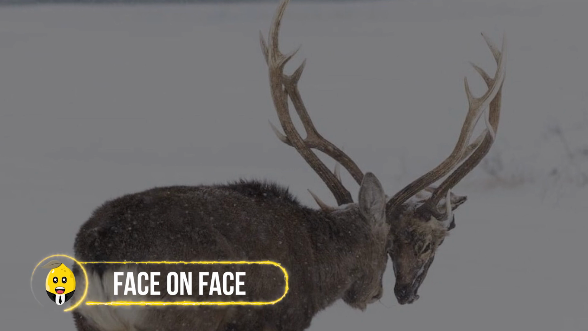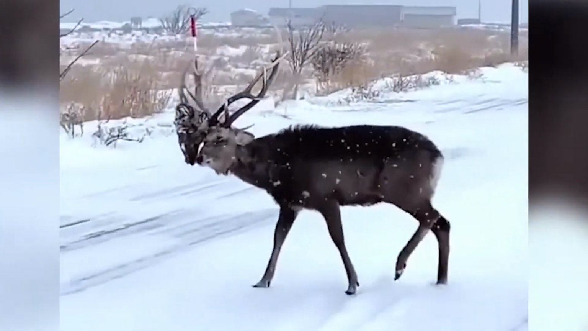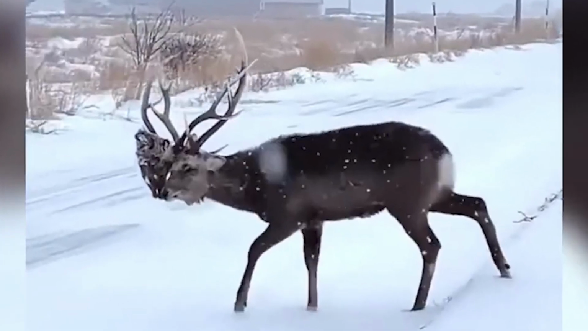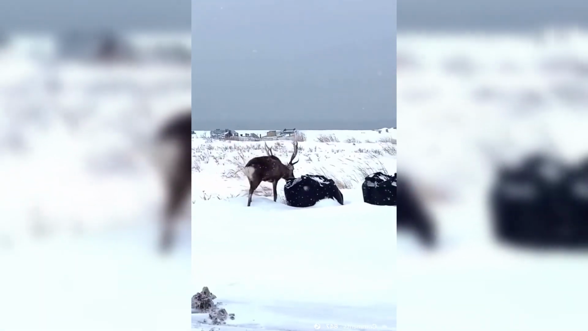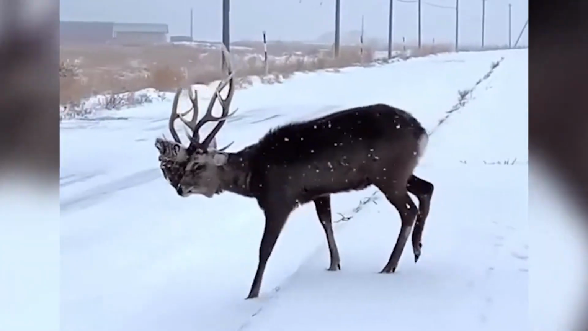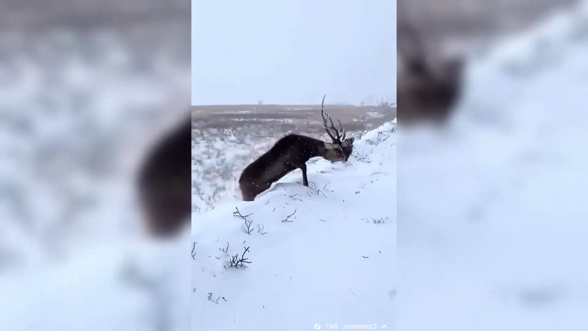Face on face. This widely bizarre footage of a Sika buck with the dismembered head of another buck locked in its antlers was captured on a snowy road in Japan. I don't know how this incident could have happened, but one of the theories suggested that this buck might have battled another stag and locked horns with its expired rival.